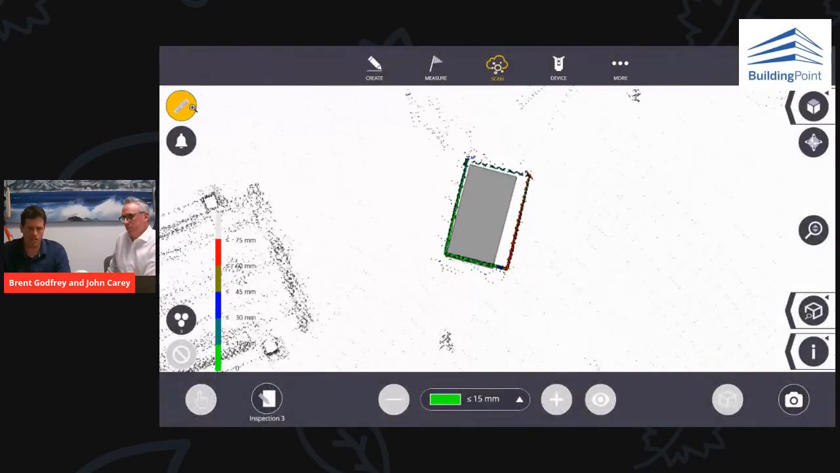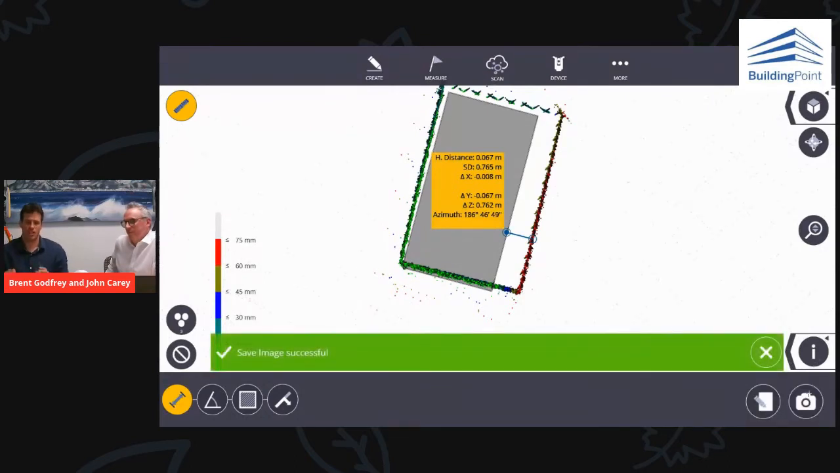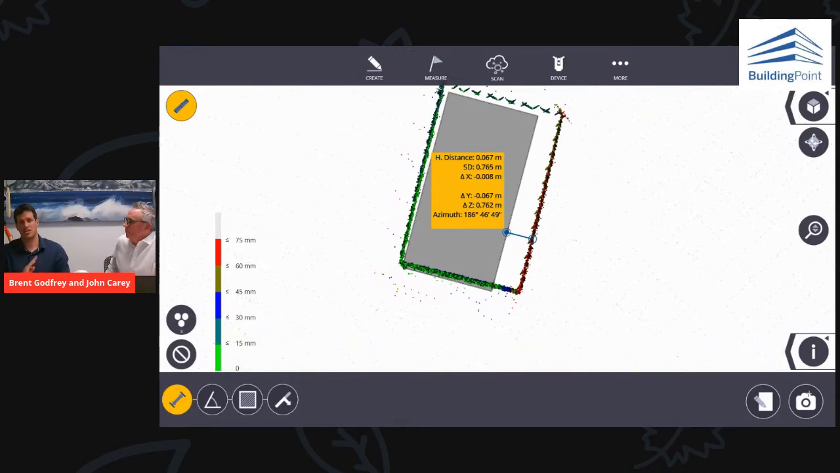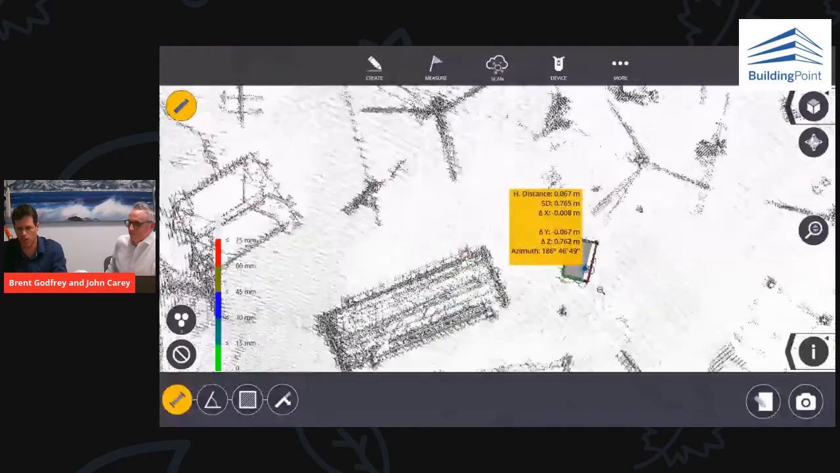And I can take measurements between my design and my point cloud, and I can create images, snapshots of these, and I can send it directly from my device, which has got a SIM card inside, and I can email that image, that snapshot, directly to the people who will be interested in knowing whether their columns are in the right place or not.